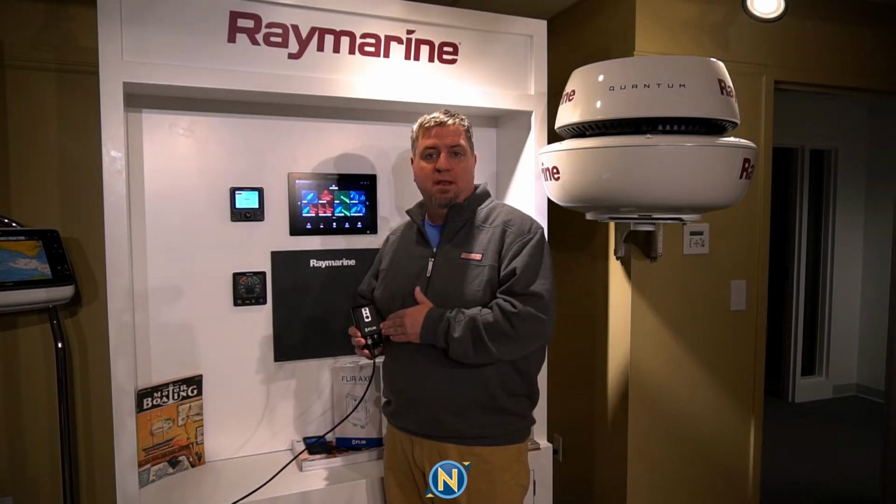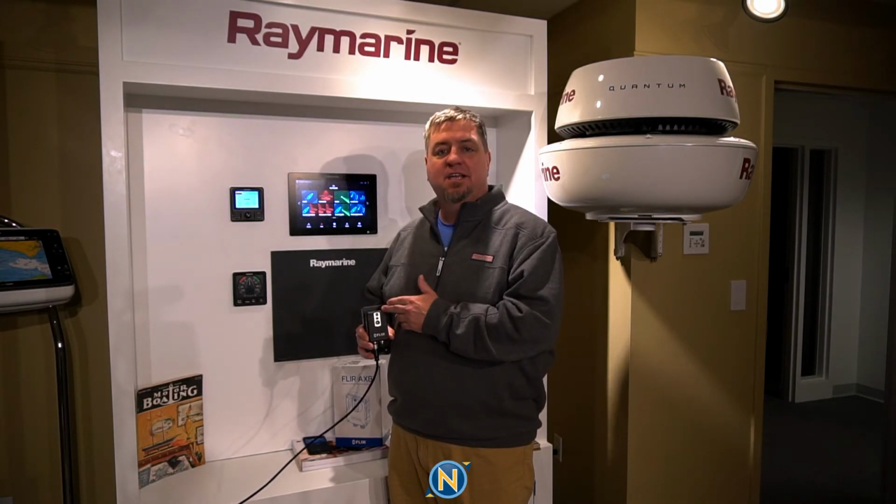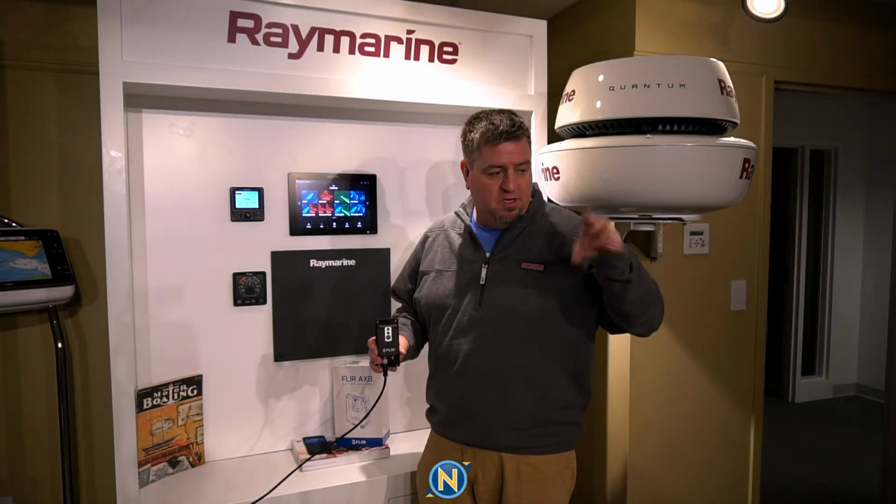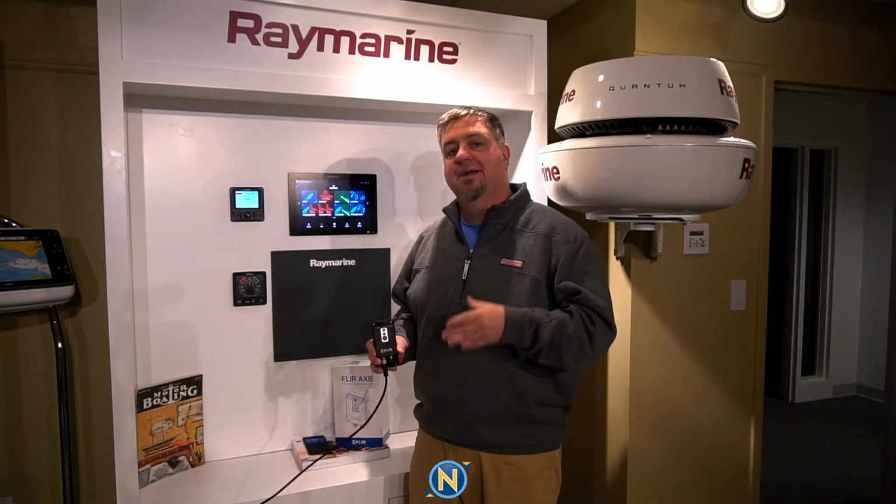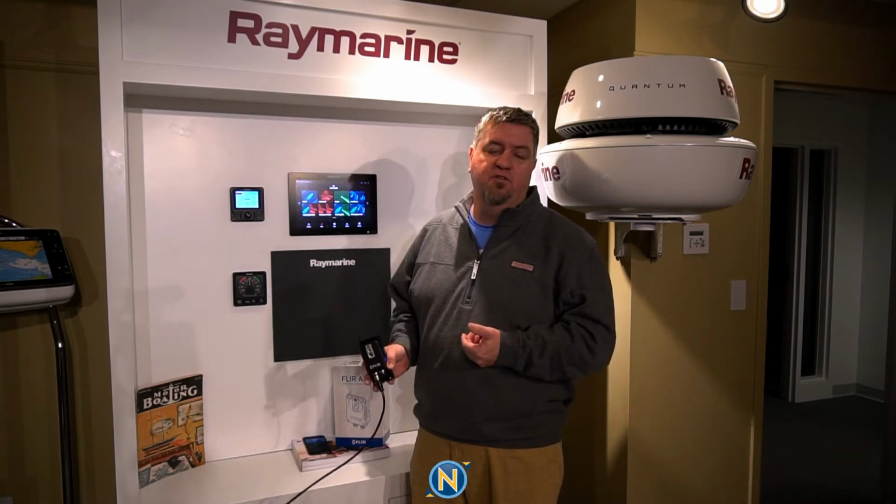It is a dual payload camera. That means we've got a night vision camera, we've got a daytime camera, and in this case we also have a light on top. So if we're in an engine space, we can use the daytime camera, turn on the light and see what's going on in there. If we've got an oil leak or something, we can do that. We're going to go over how to do that from this screen as well.